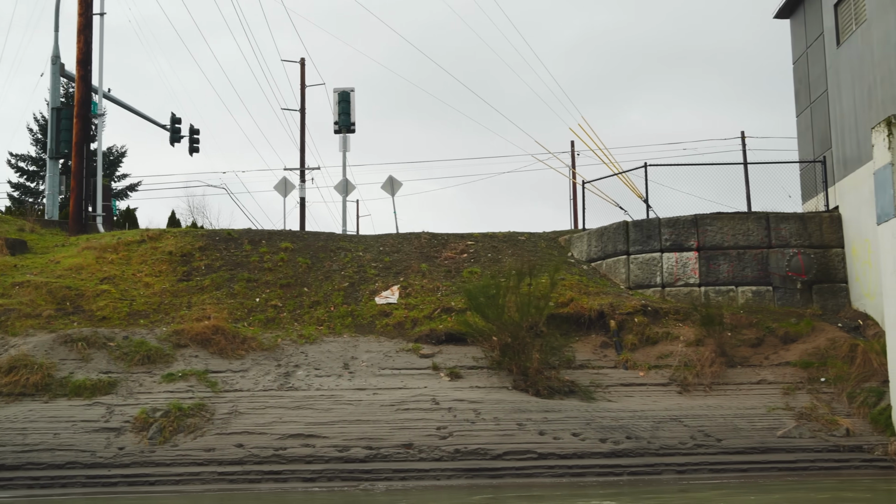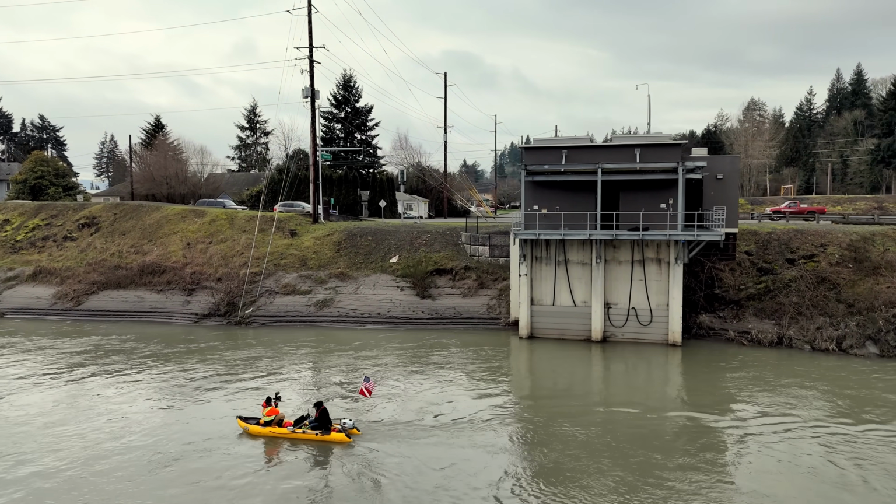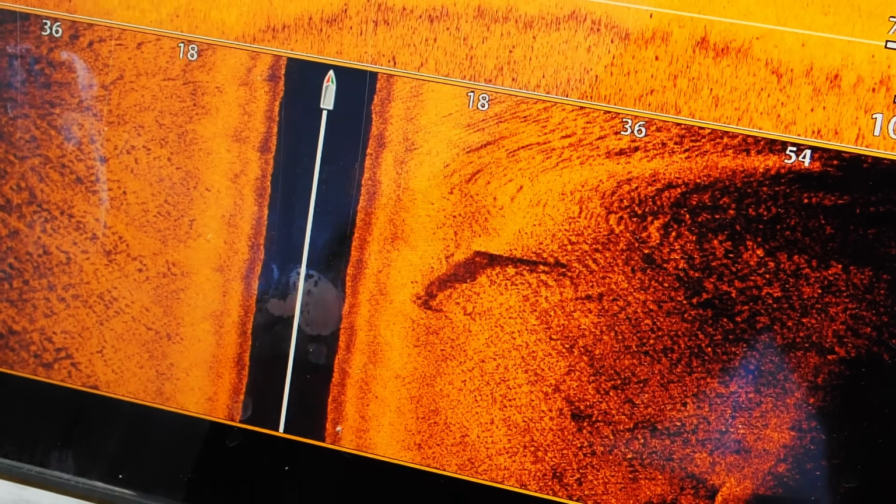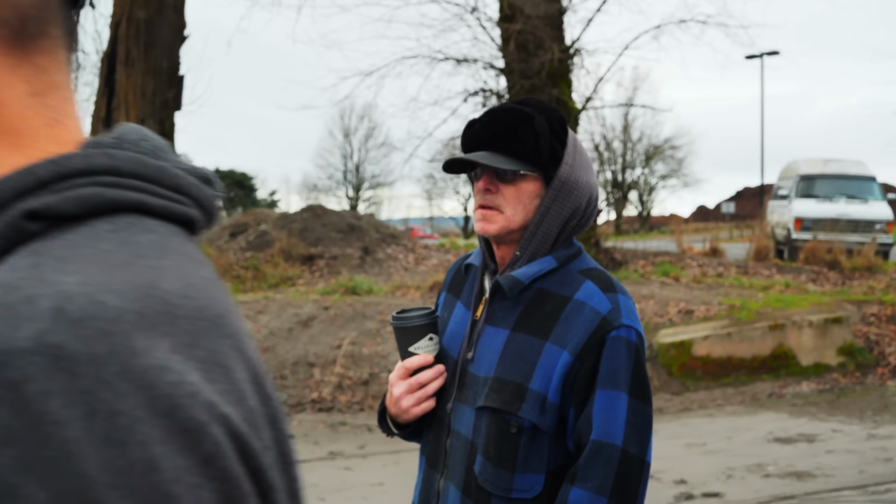My guess is at one point coming off of that road, Fisher Lane, cars can come in the river there. So, oh, that means there's a car in here. And we might have a car right here. Looks like we have a frame on it. We're looking for a body, 100%.